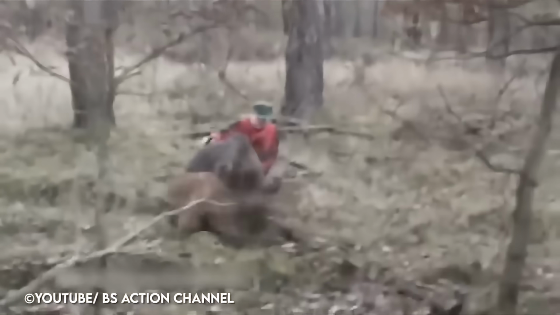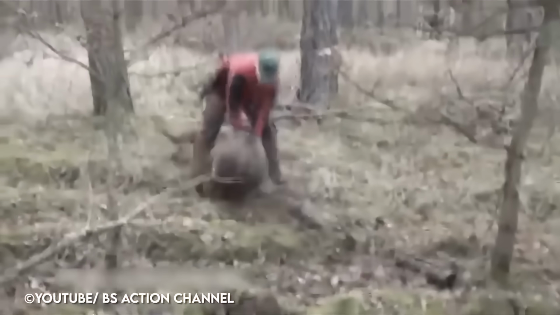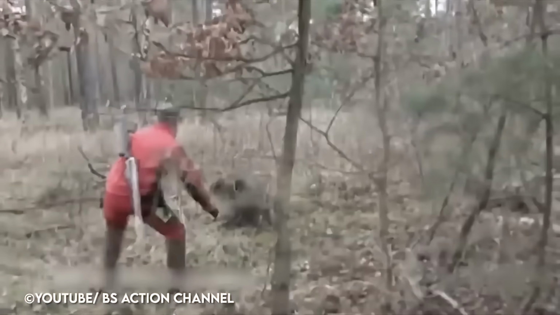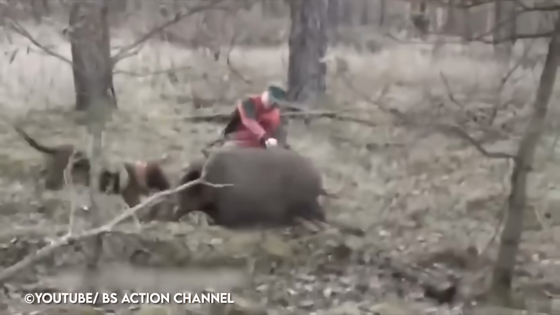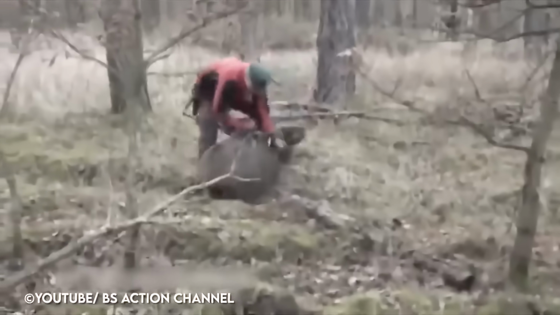A very strange part of this video to me is how easily the man is able to pin that huge hog down. I'd love to hear some ideas from some experienced hog hunters. There's no way that man should have been able to pin that animal. I'm thinking the dog must have been chasing the hog and tired him down. That would explain the ease in which the hog submitted, and I guess also explain why the man didn't have his weapon drawn, even though he still should have.